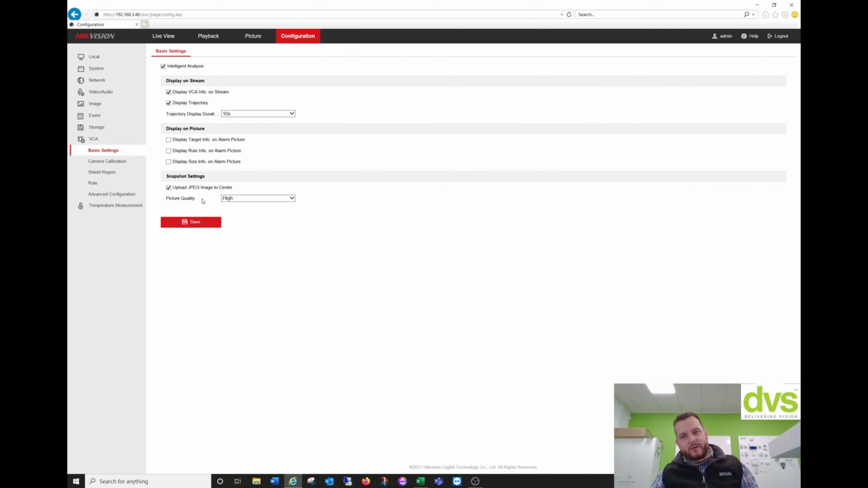Especially on playback, you can see where that object's movement through the field of view is. You don't have to use it. You can make it longer or shorter, so you could put it as 5 seconds. But again, I do turn that trajectory on. It's up to you. You can turn it off if you want a neater video image. Display info target on alarm. We just tick these and click yes.